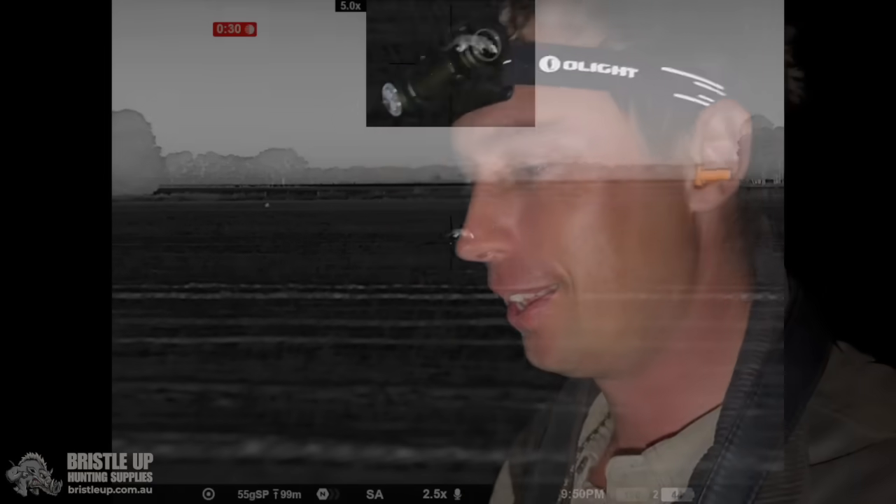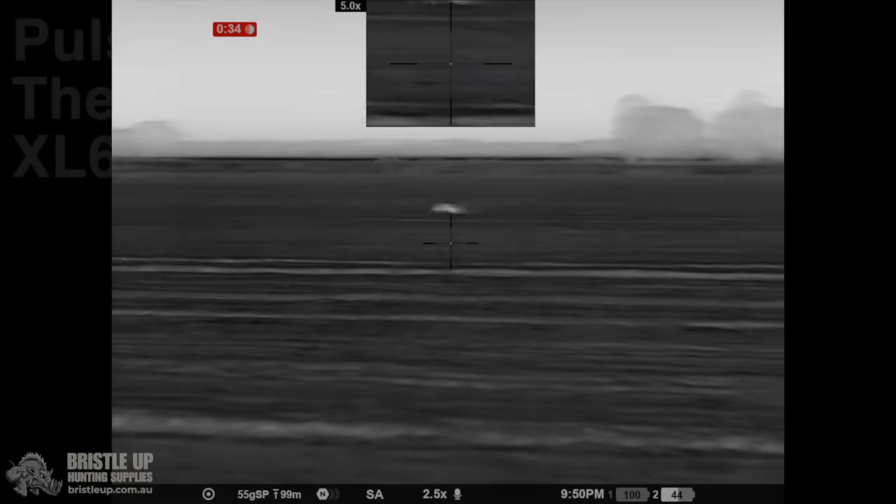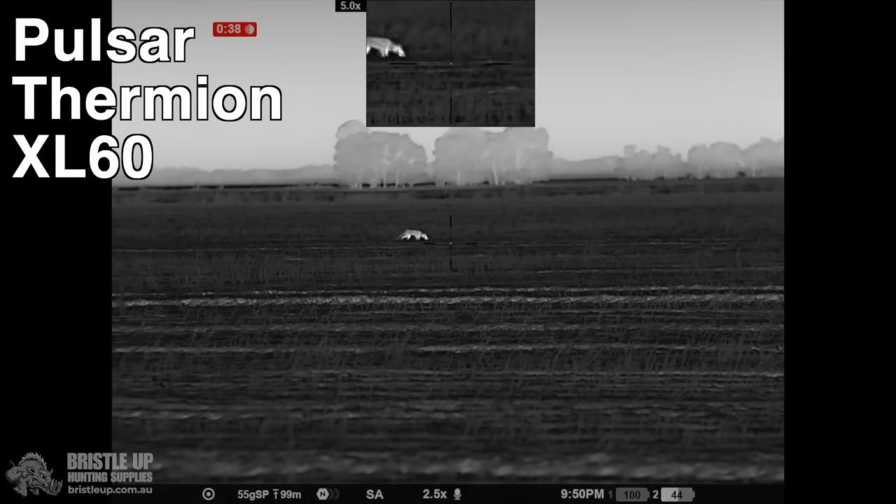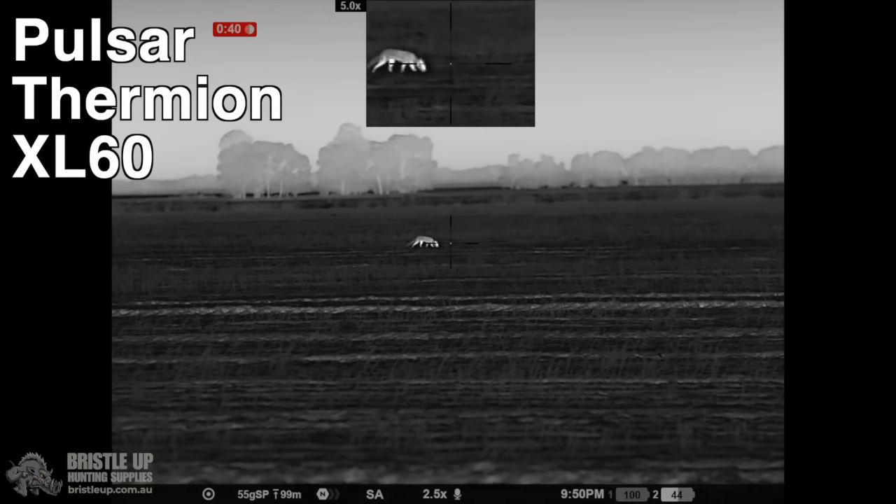Anyway, I just come out here to the cultivation and there was actually two out here. Got the first one, and the second one I had a bit of pot shots at him. Two foxes out here. G'day!